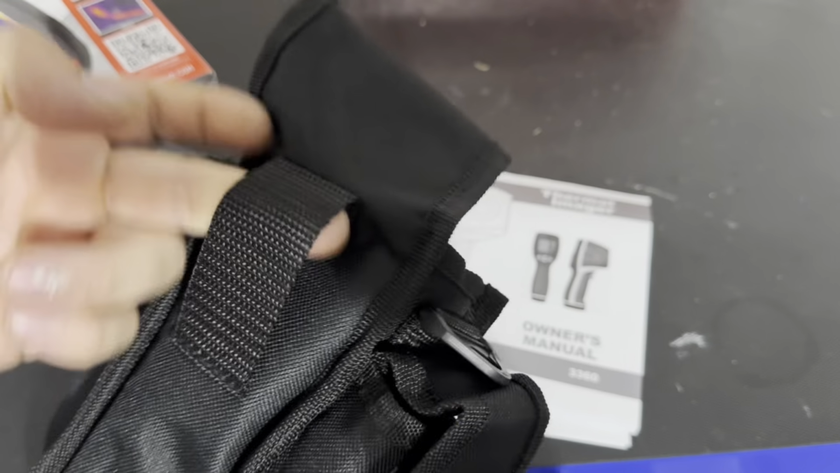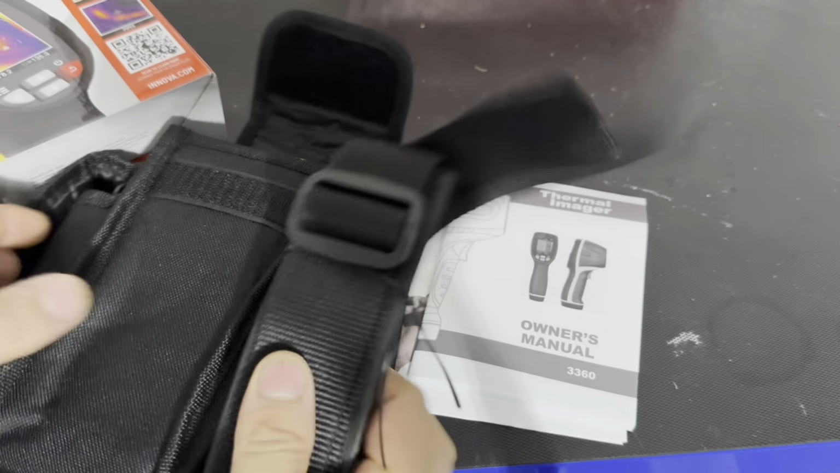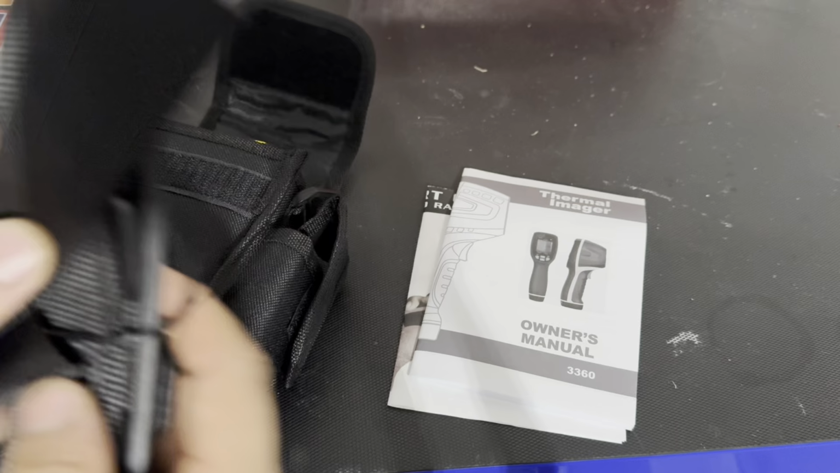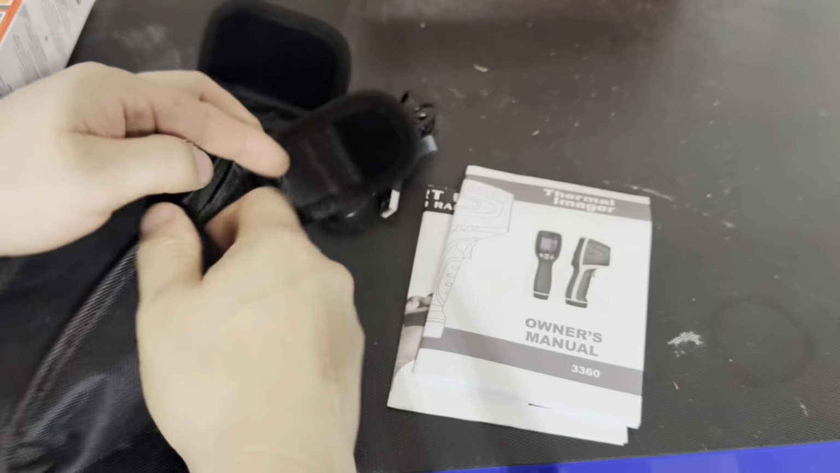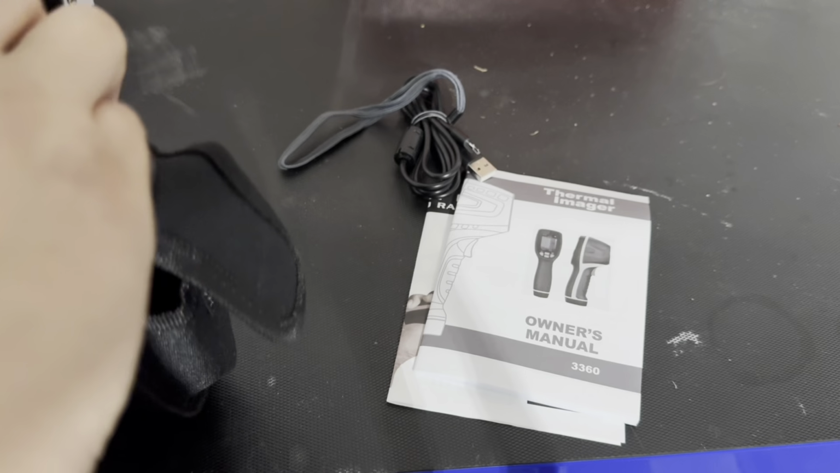And it's got a loop over here, it's got two belts. One here, if you want to loop it around your waist, then you use this one. And then it's got another one over here. Oh, that's probably to connect it to a computer. Right here, so you can connect it to a computer and get your pictures out.